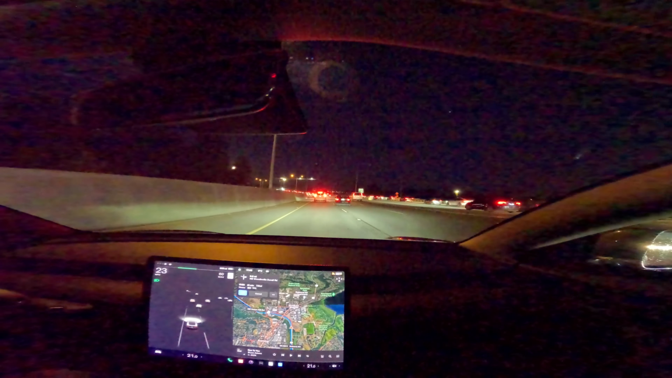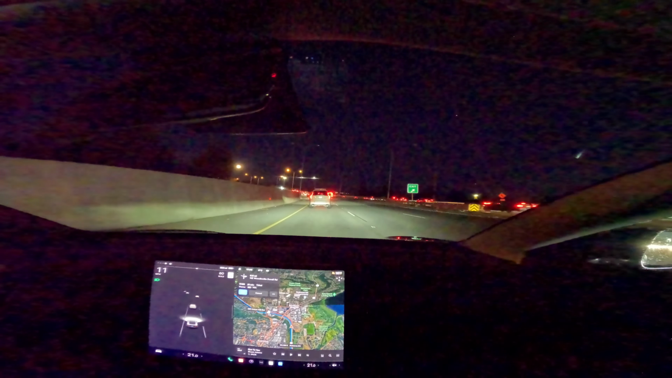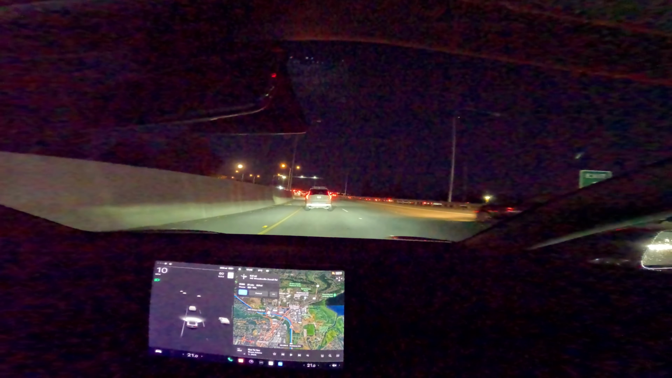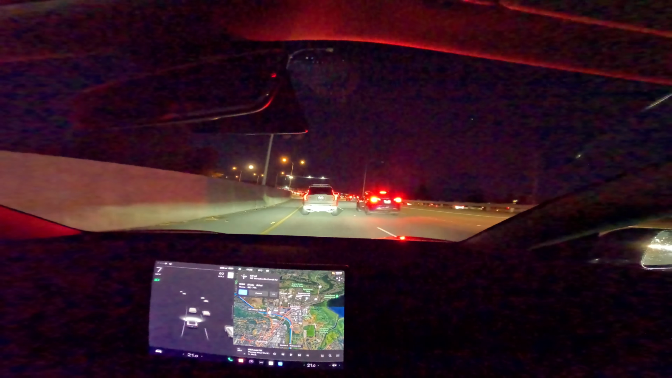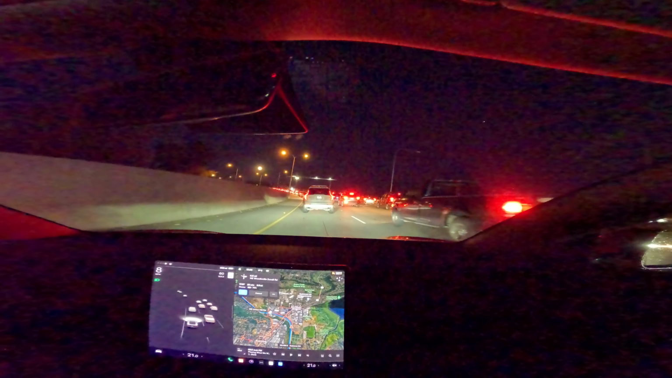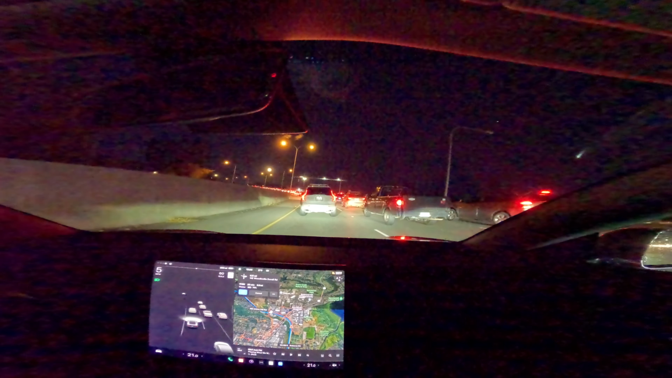And then once on the freeway, or on the on-ramp to the freeway, it was super indecisive about changing lanes and staying in the merge lane until the very end and not signaling, and being indecisive about changing into the middle lane and kind of stopping and pulling itself back in again. Yeah, just not confidence inspiring. So I switched it off.